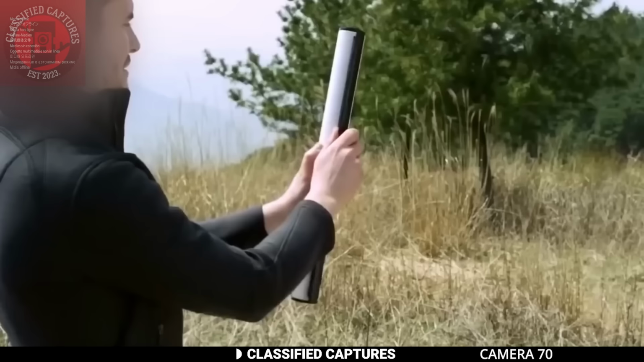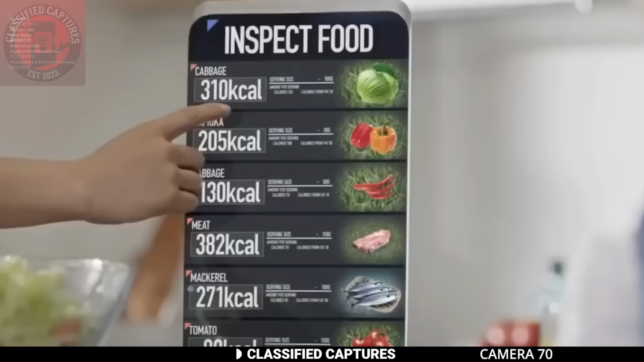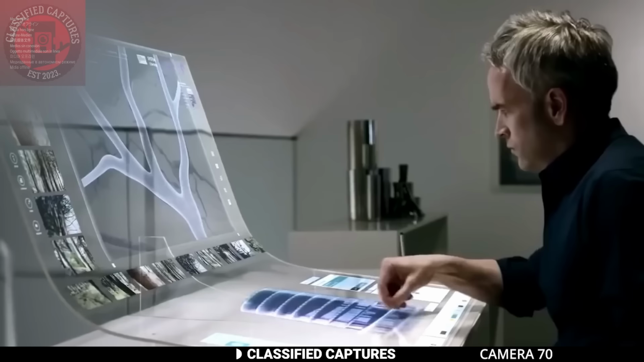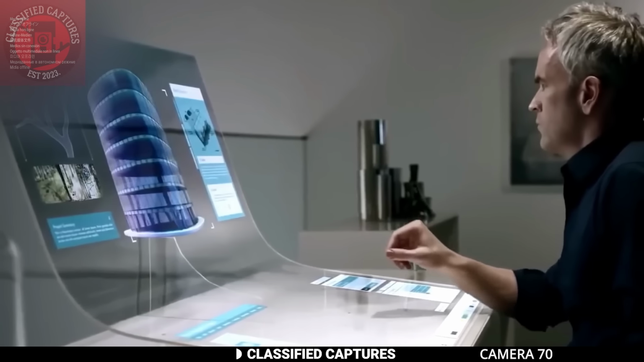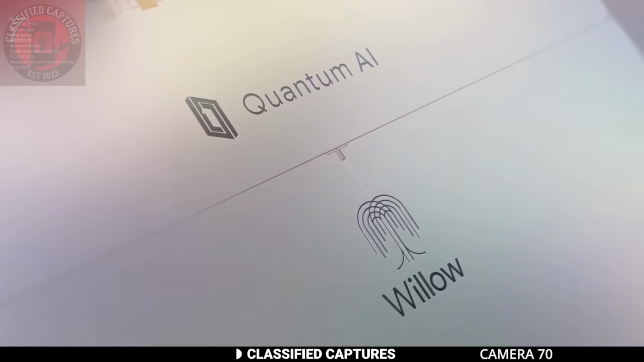As the world continues to evolve, new technology emerges constantly. We see advancements in phones and other devices almost every day. But have you ever wondered what the future of computers might look like? Take a look at this fascinating concept about quantum computers.